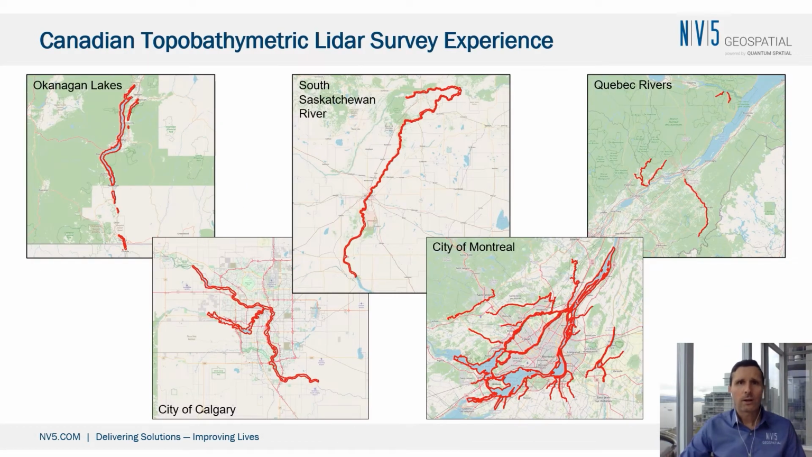For Topobathymetric Lidar, we have done a number of different surveys across Canada. We have surveyed close to 50 rivers and lakes with Topobathymetric Lidar. We've done the 7 largest Okanagan lakes here in BC. We recently did a project for the Bow and Elbow rivers in the city of Calgary. Also done a large project in the South Saskatchewan River in Saskatchewan. Last year, some of you might remember, we presented at GeoIgnite with the City of Montreal for a major topobathymetric survey we did in the city there. And we've surveyed a number of other rivers within the province of Quebec.